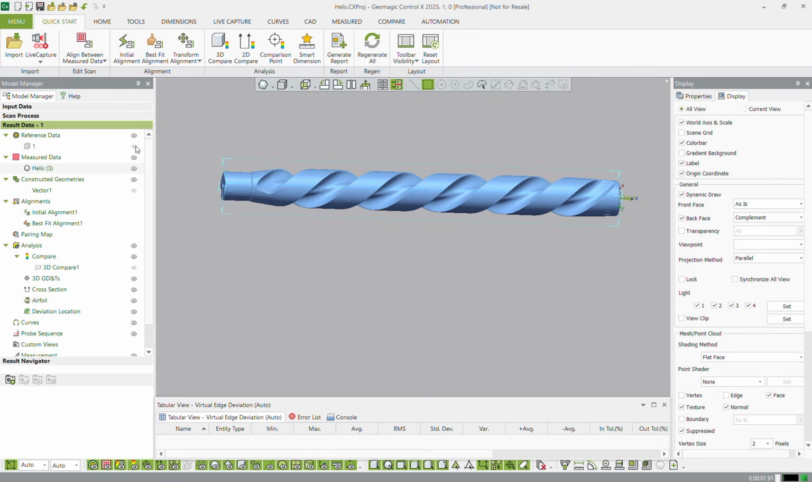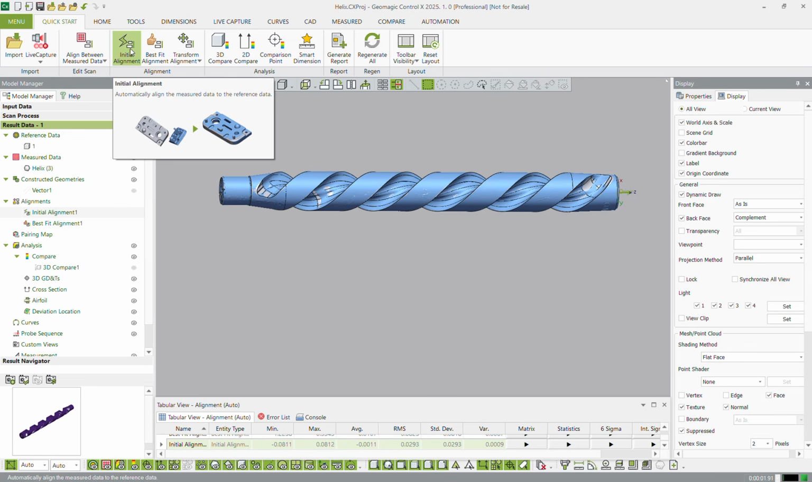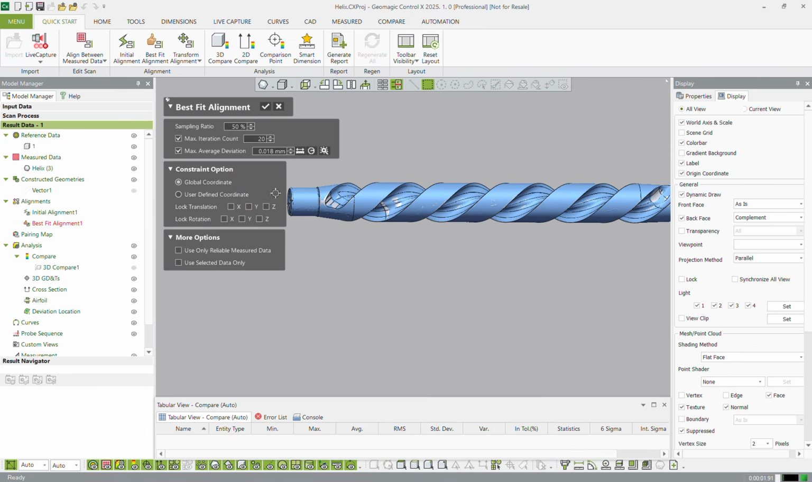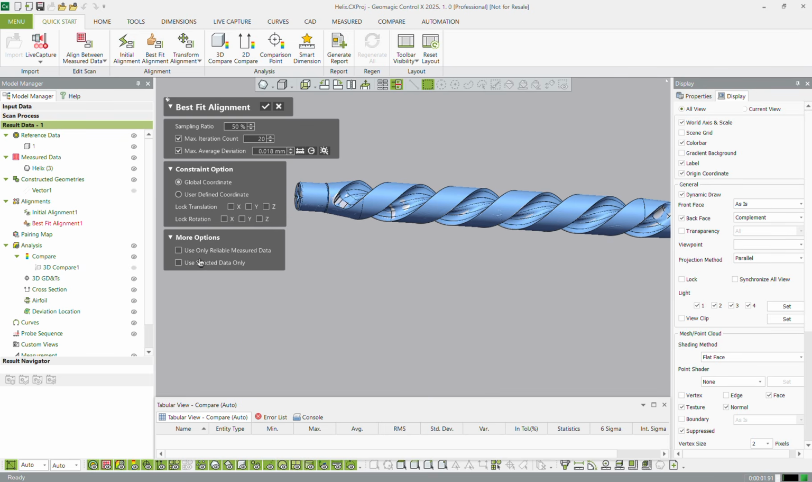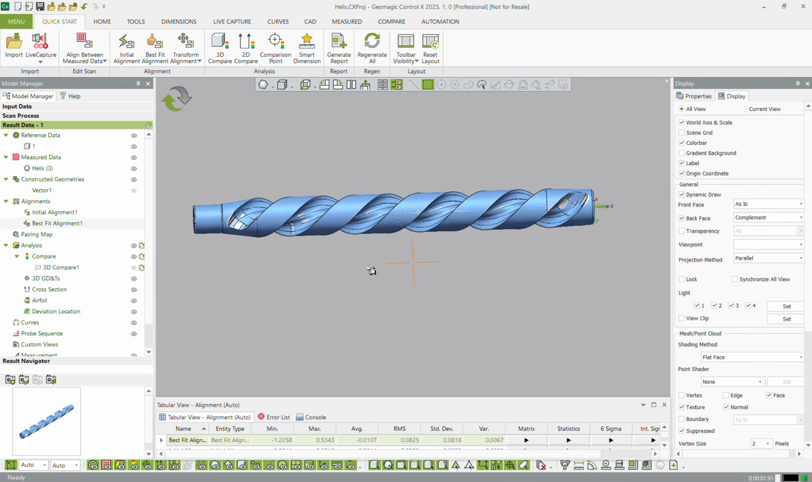So once we've got our measured data and our scanned data, we do an alignment. Now I just did an initial alignment up here from the quick start menu, and then I did a best fit alignment. Now this best fit was just pretty standard. If there was some damage to the part, or I wanted to use specific areas to do this alignment, I could. But a best fit is just fine for now.